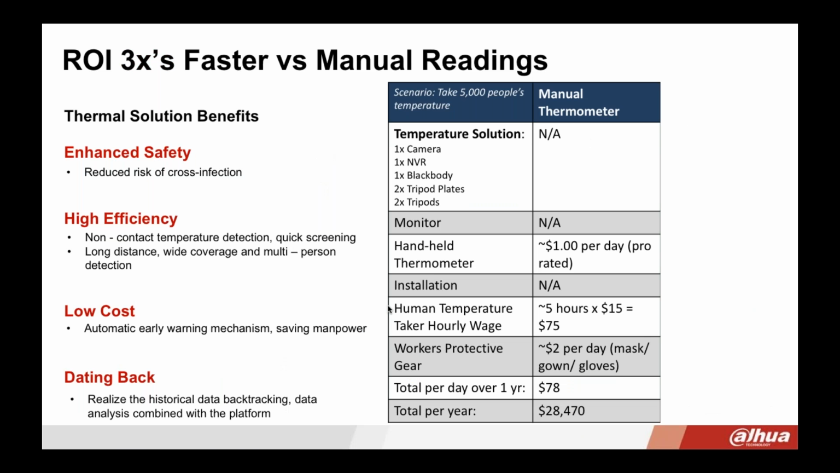So let's look at the numbers. I did a scenario here. Let's say we're taking 5,000 people's temperature. If you're using a manual thermometer, I put on here, just prorating it, let's say it's prorated at around $1 a day. Handheld thermometers for this type of application can be around $100, depending on the type of thermometer you're getting. But let's say you're doing it over a year's period, so $1 a day prorated.